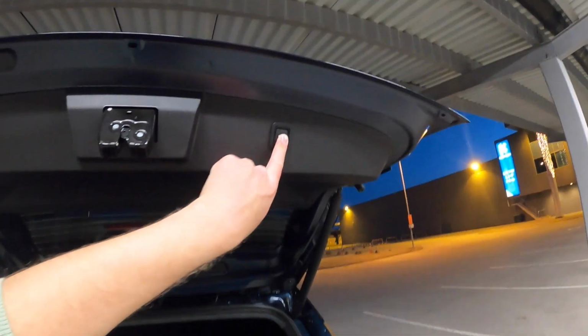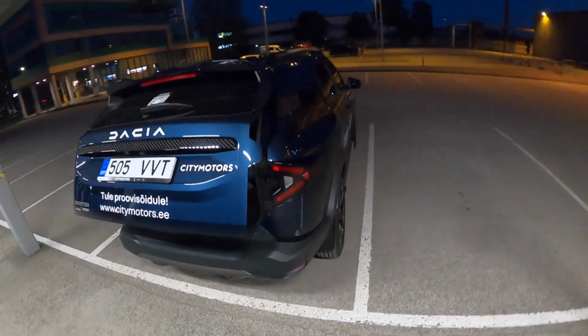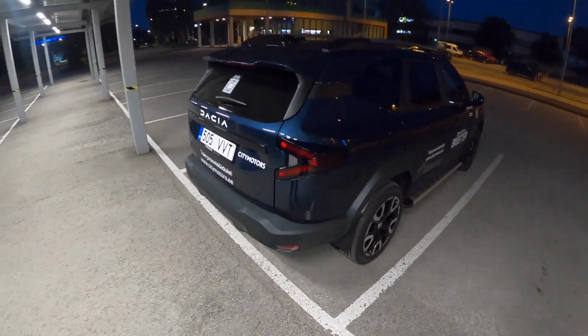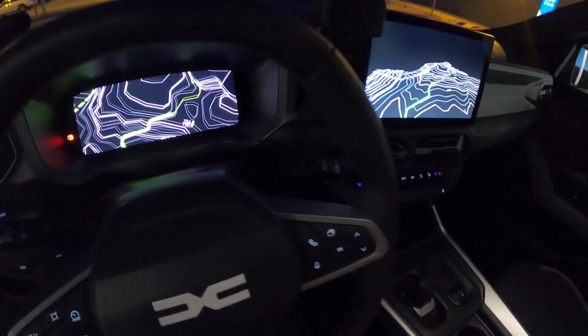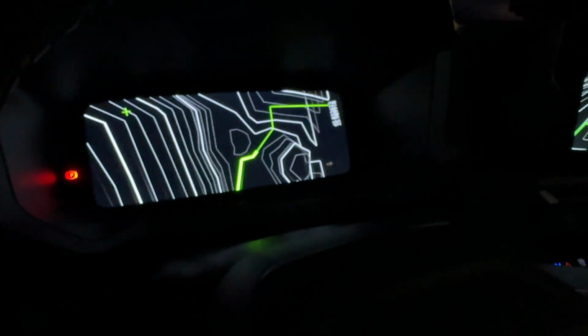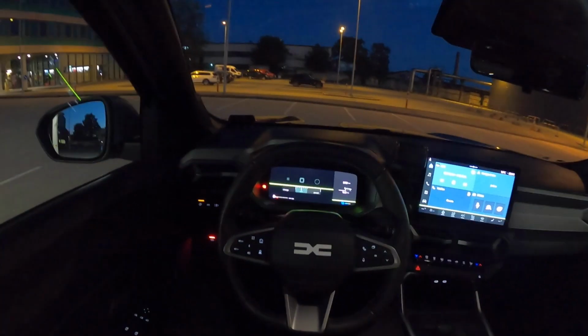Yeah, check out this button for the Dacia. It's also really quiet and gentle. Super cool animation. The instrument cluster is bigger compared to the Duster's.